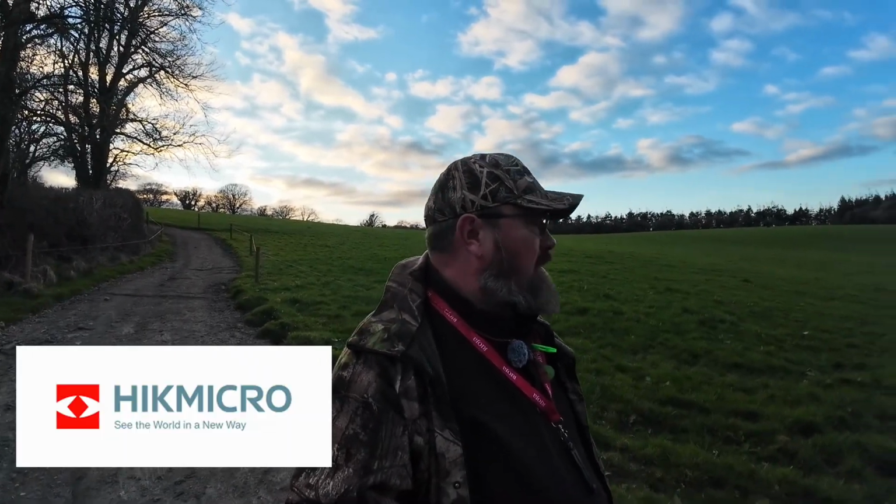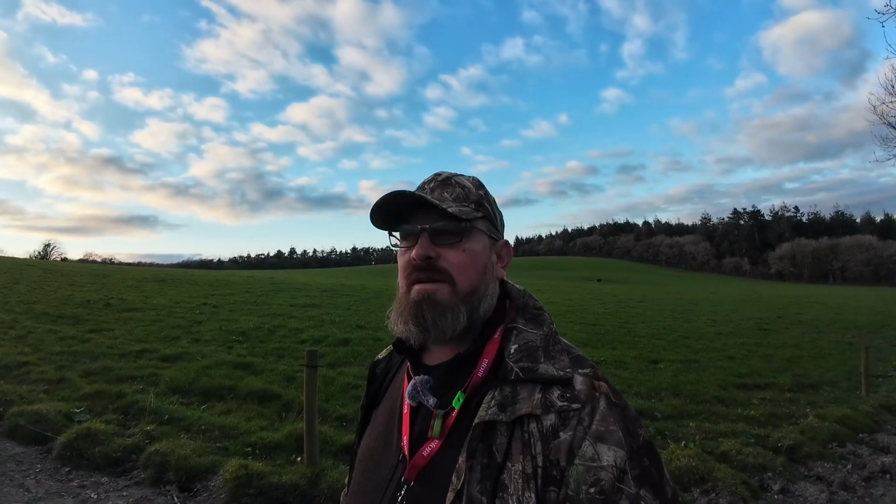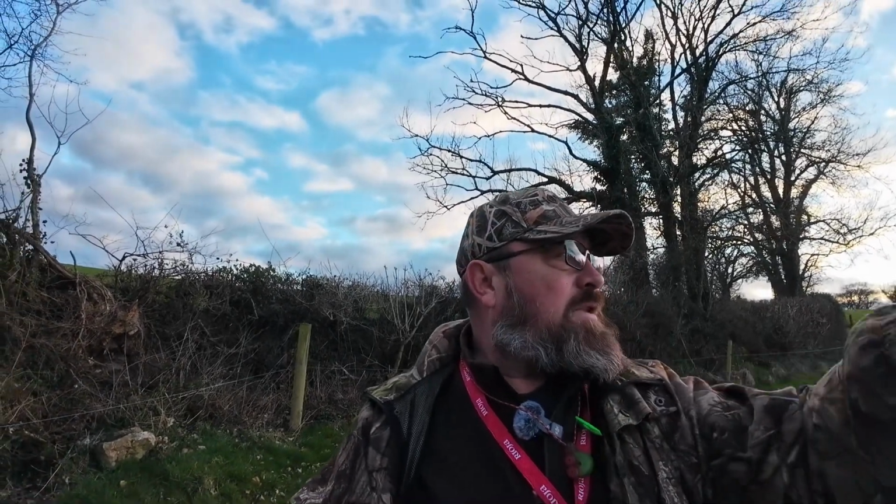Back on fox patrol. We're going to have a look at the other side of the farm this evening. Maybe go back across the other side later if we don't see anything here. I had a quick scout around last night on the far side. Saw 3 or 4 foxes moving around in just half an hour. We've got a feeding tube down in this little field. We've got the back of the forest here. So traditionally we know a lot of foxes will track through here.